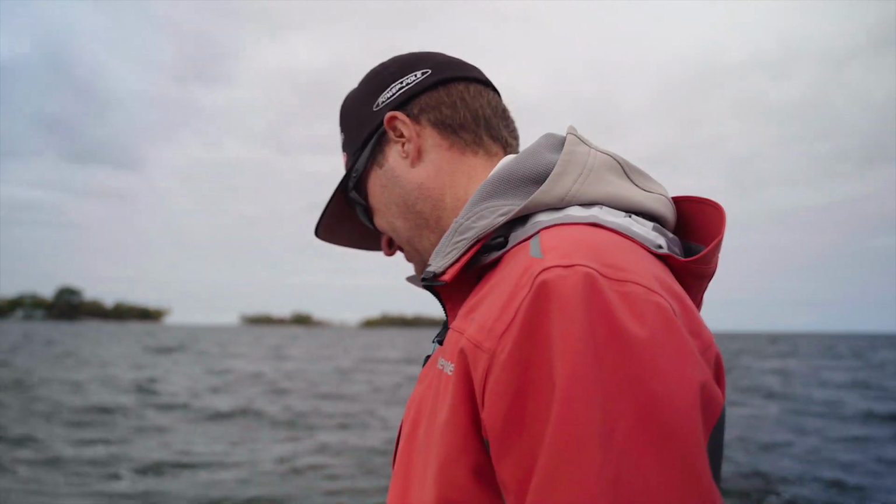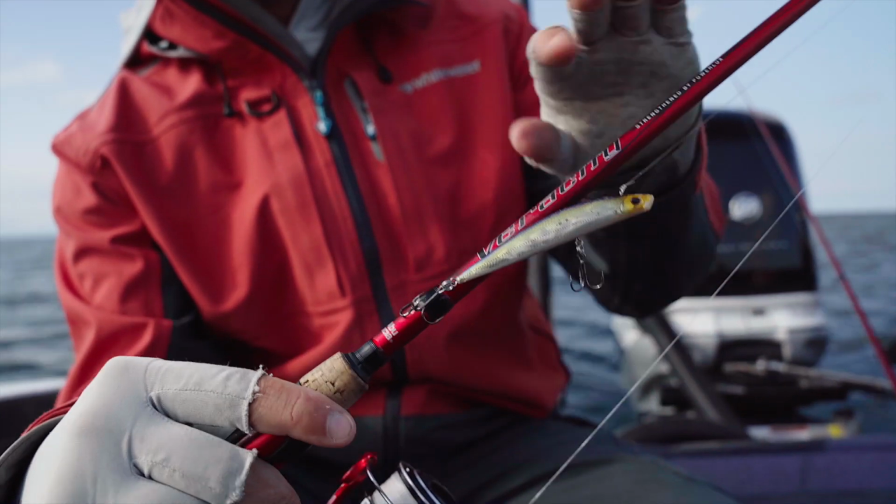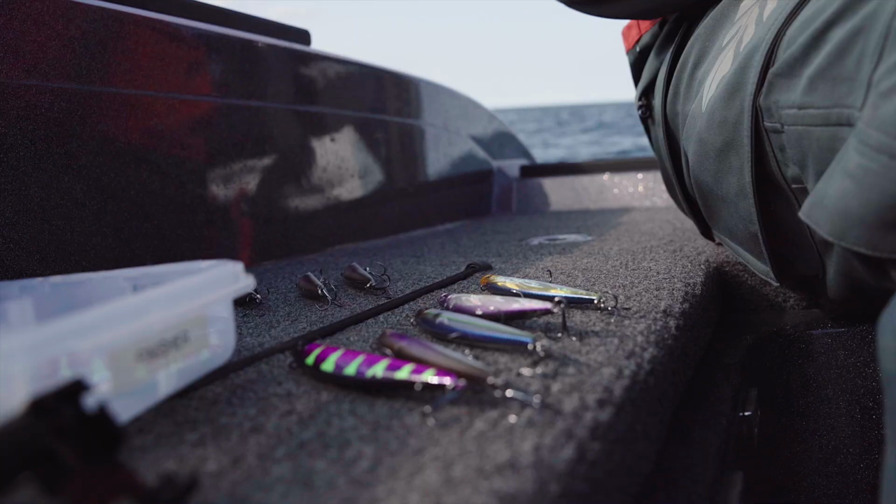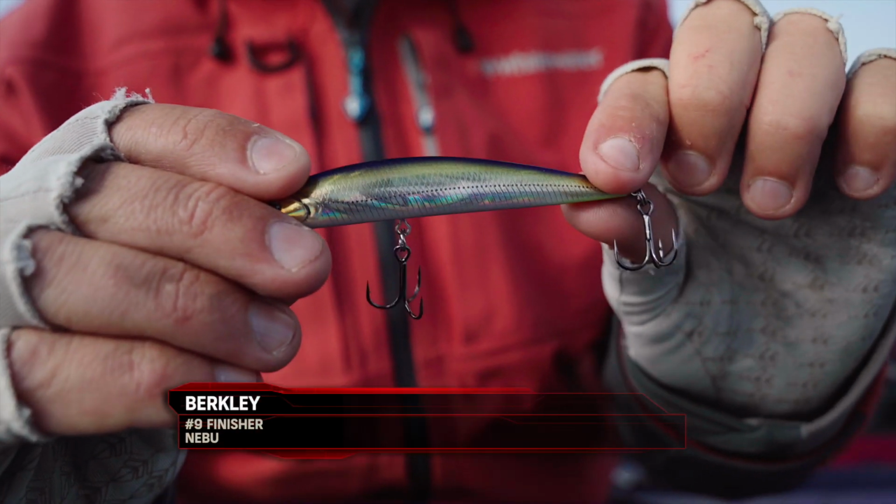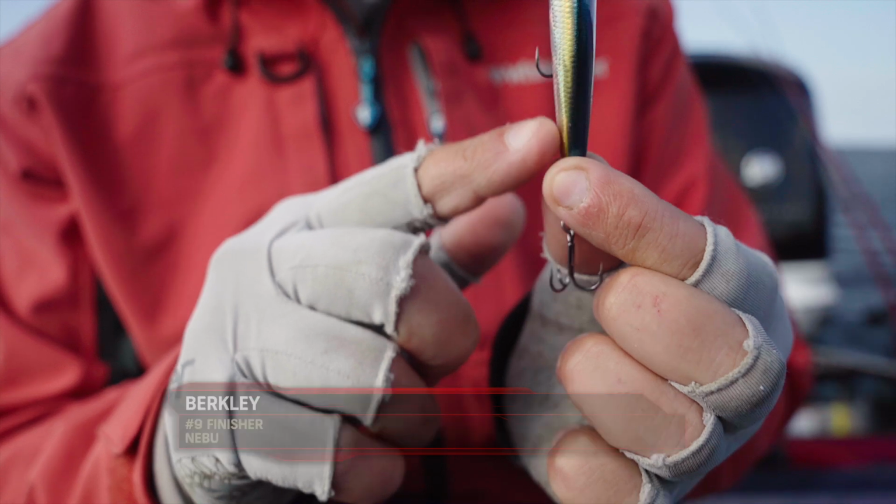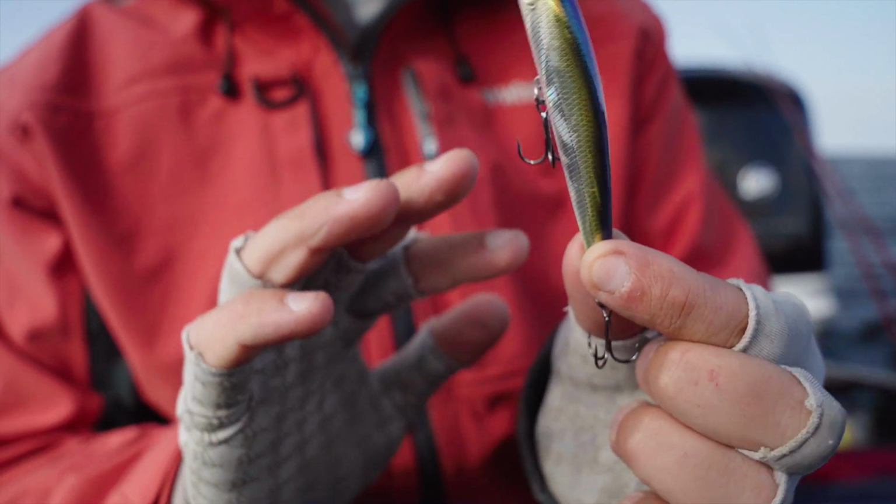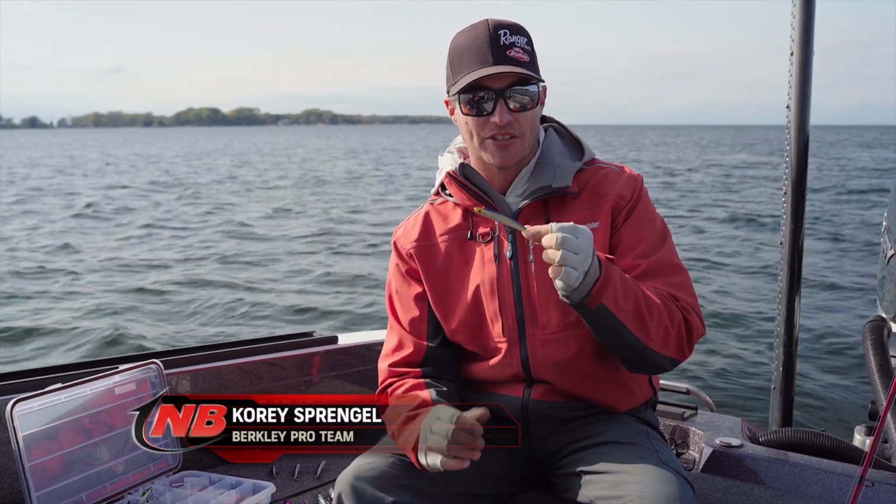The bait that I'm really excited about to finally come out, and the one that I've been using today, is the Berkeley Finisher. Now this bait is in the glide bait realm of baits, but the first thing you're gonna notice is this bait has no fin, and that's one thing that I'm really happy about, because at the end of the day, you don't have to worry about the durability of this finisher because you're not having to worry about the breakage of those fins like other glide baits.